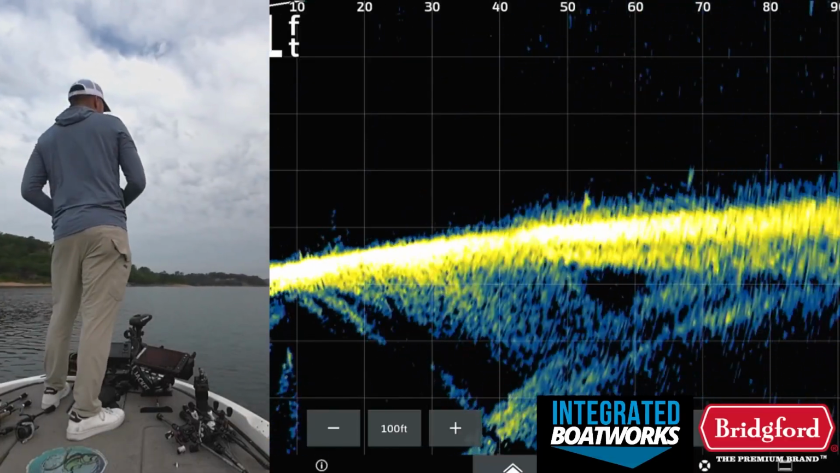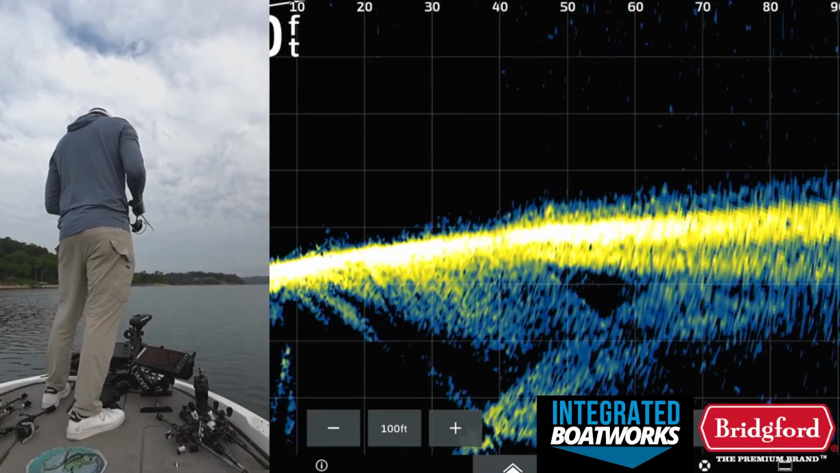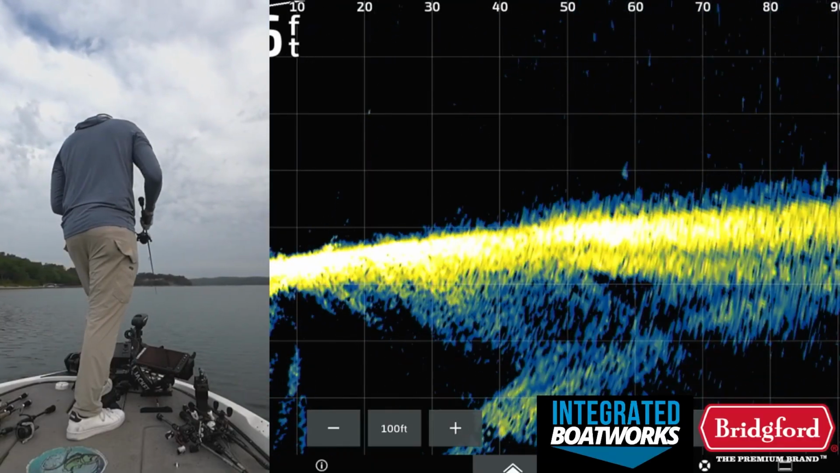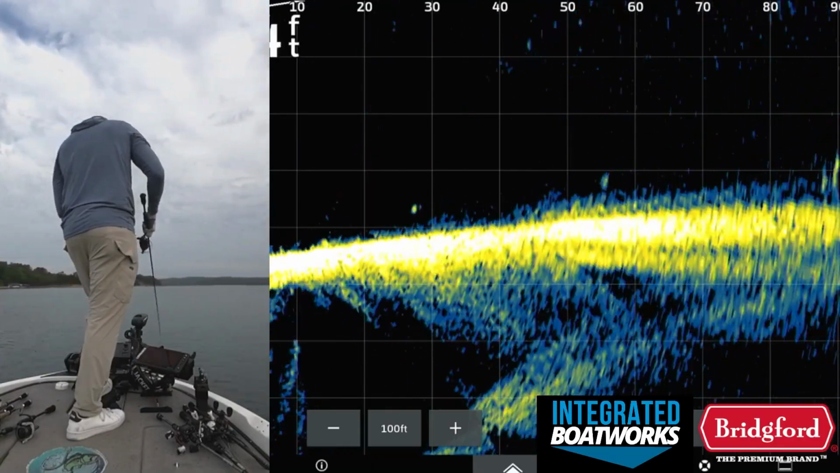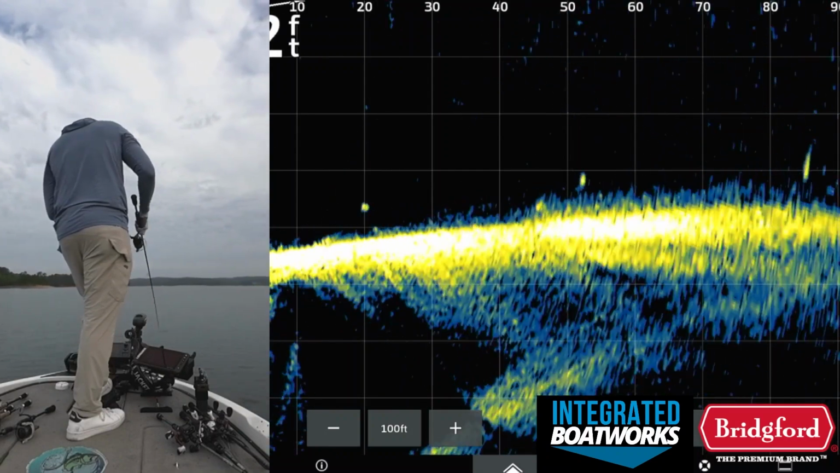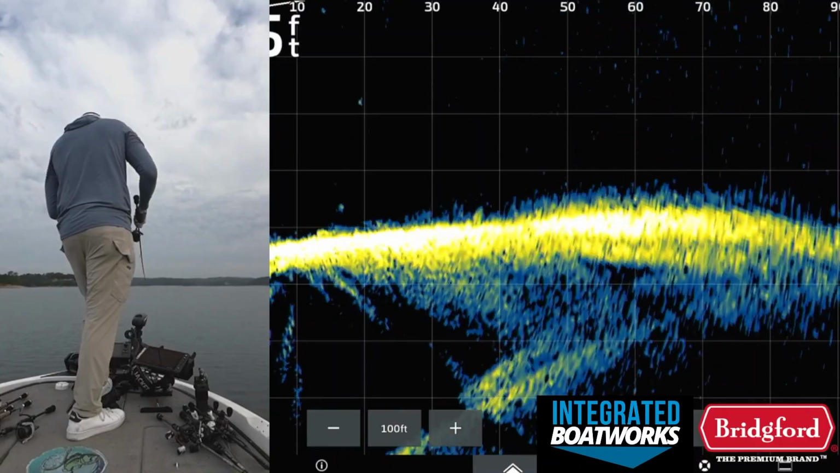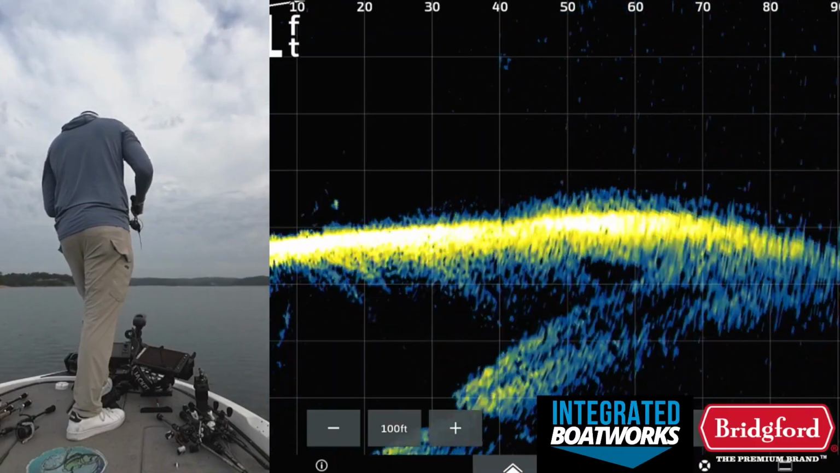Then once we got the spot found, we had to find the right bait to get them to bite and maybe hit the timing better than what we had initially. I don't know exactly how much that played, but finding the right retrieve, the right bait, the right timing, all that played a factor, I think, and led to us actually catching 3 quality fish.